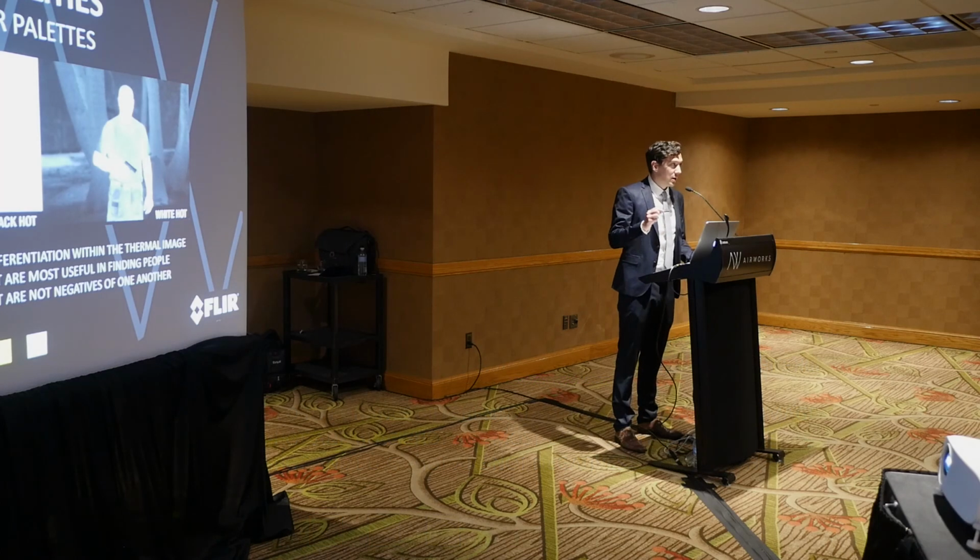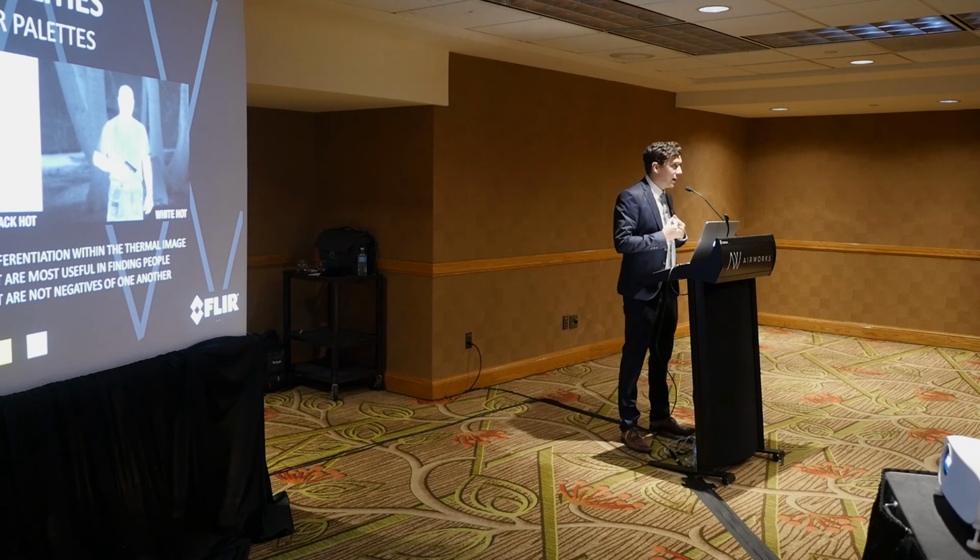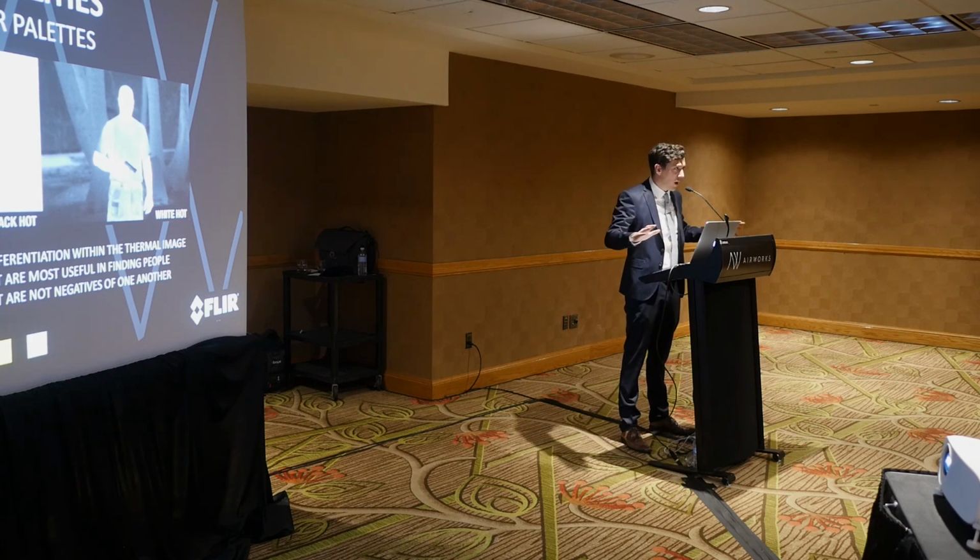However, these are not negatives of one another. They do serve a different purpose. For instance, if you are flying a drone in a very emissive environment, let's say a desert in Tucson, and the sun has been beating down on it all day, if you go to white hot, you're just going to see white because everything that has been exposed to the sun all day is going to be roughly in the same temperature range, and everything is going to be washed out.